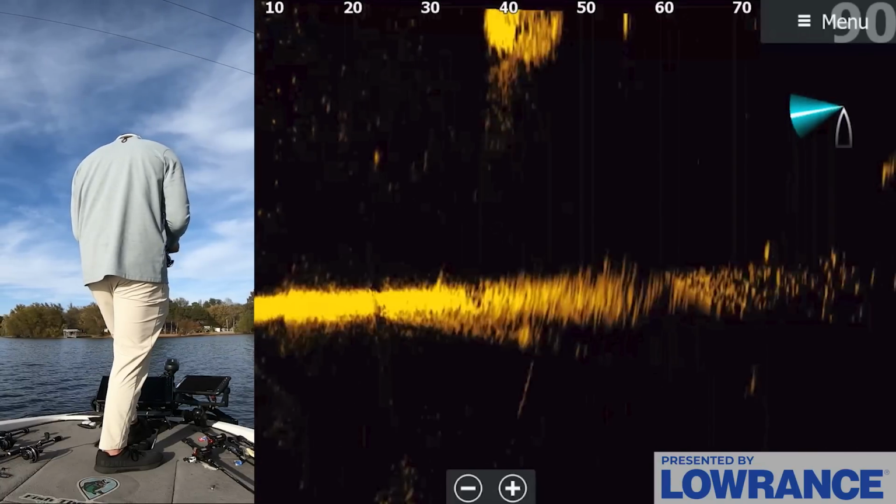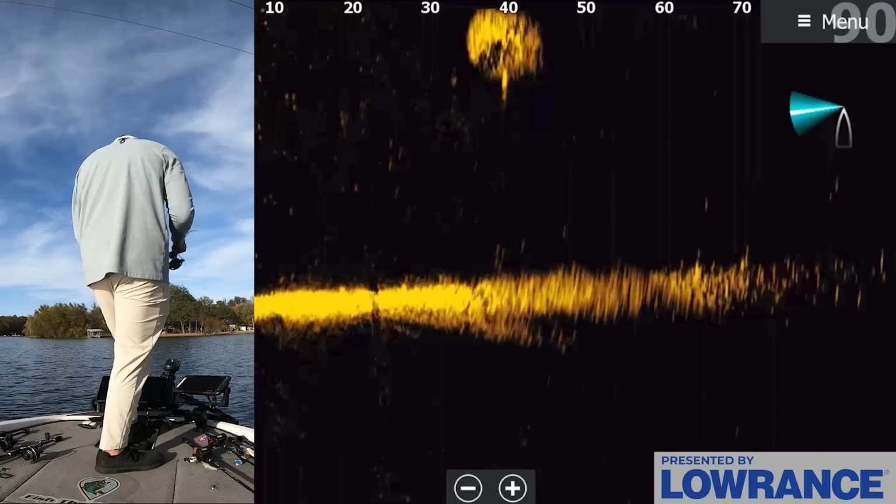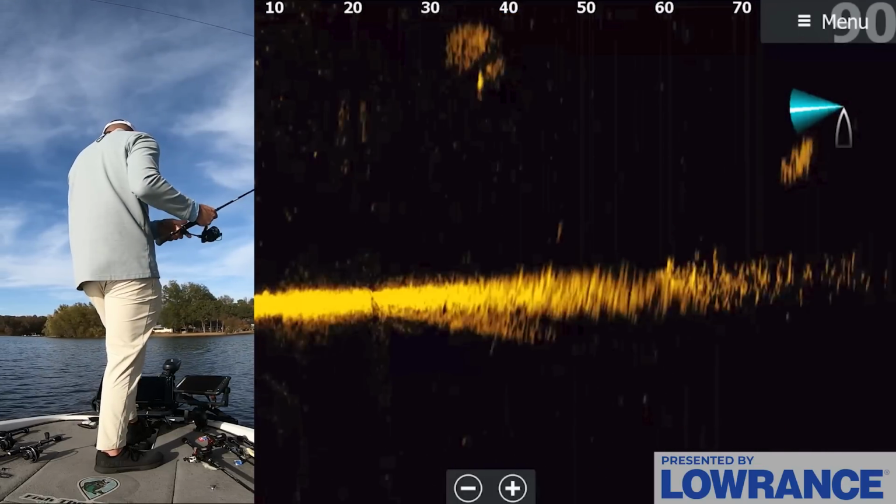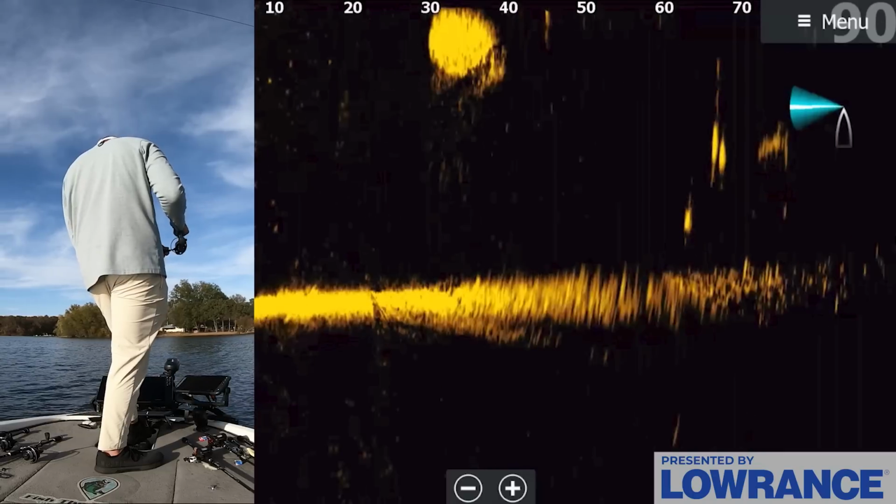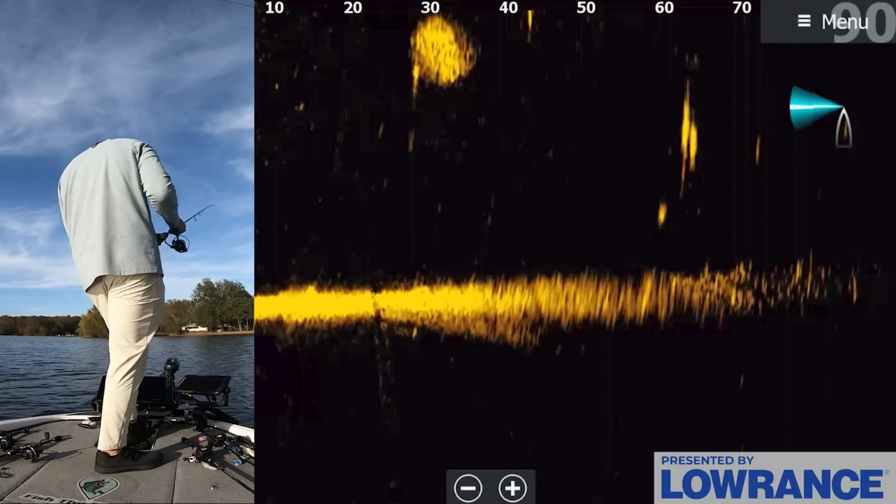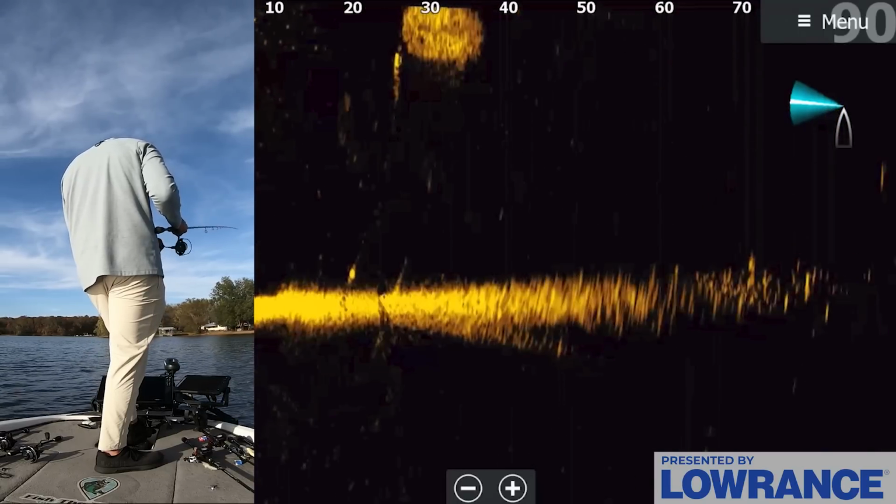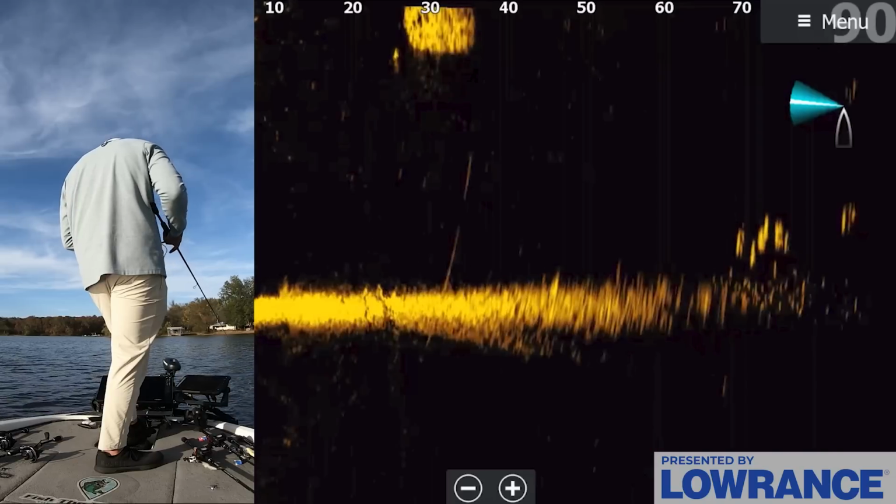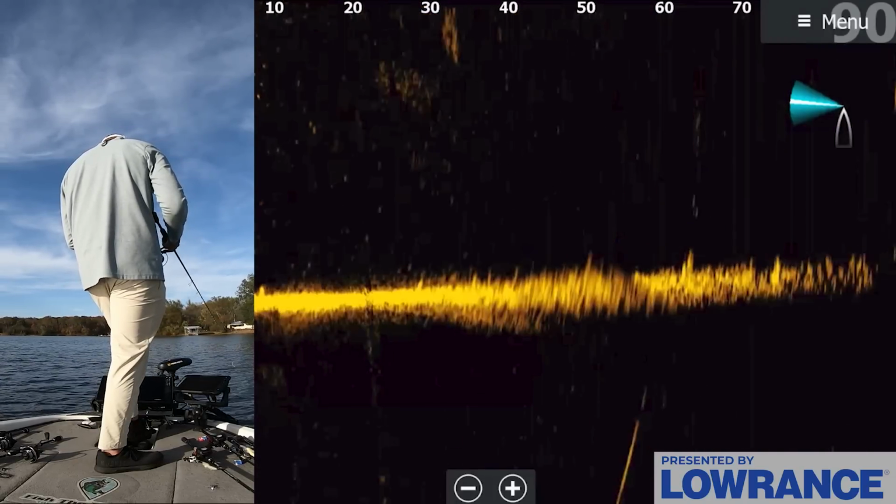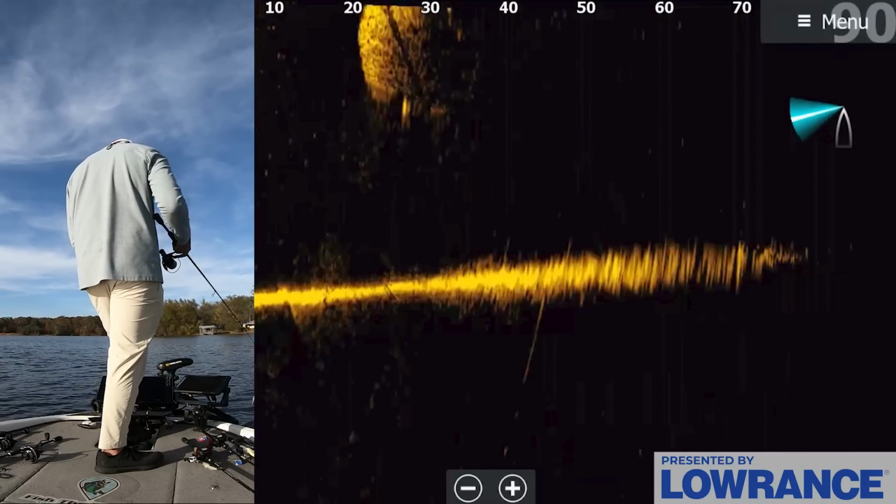Eat my bait, come on. Oh, come on. Oh! This is not as easy as it looks because they're not eating it. Come on. They're literally right on the surface, but they won't touch my bait. They're all around. Look at that.